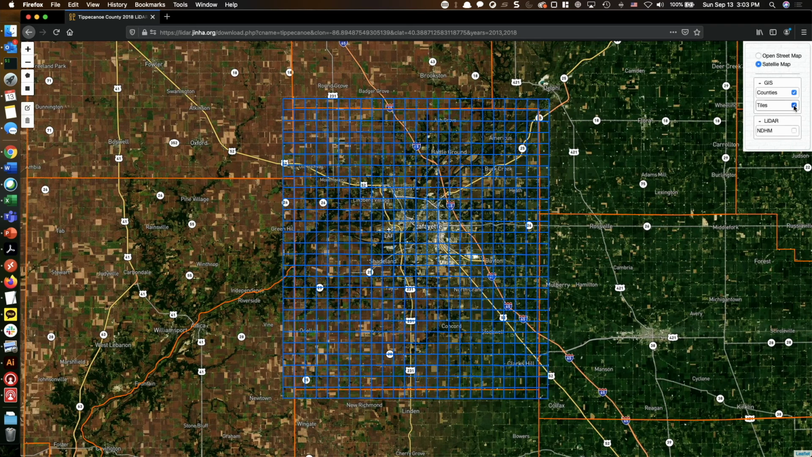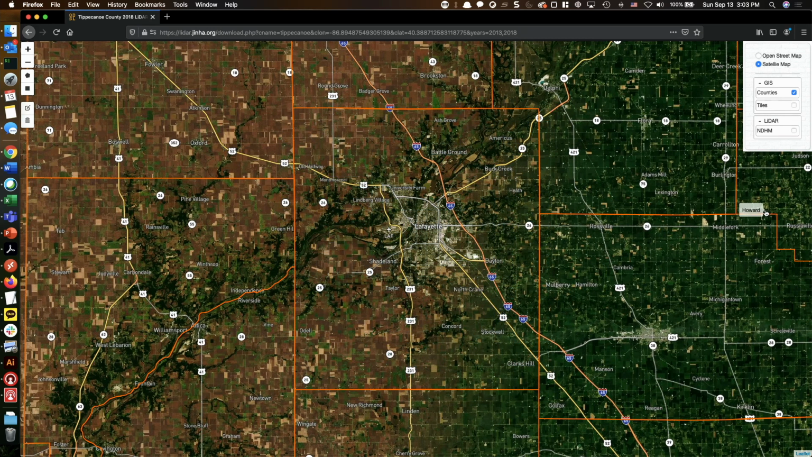And let me just turn off the tile layer, because I want to show you another data product that is also available to visualize, which is NDHM, which stands for Normalized Digital Height Model. This is a data product that is calculated from DSM and DTM, like I explained earlier.